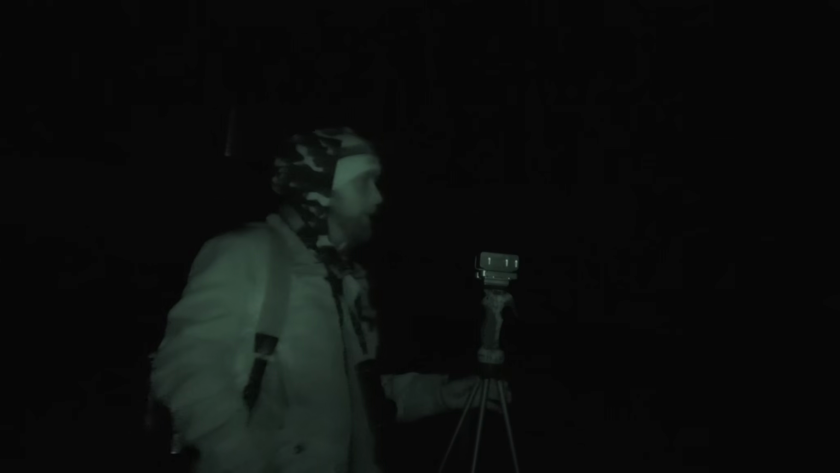Just shows how hard it actually hits. Little tiny... What is it? Is it 17 grain? I think it's a 17 grain. Some of my air rifle pellets are heavier than that. But it's certainly travelling at some speed. What distance was that? 96. 96. Alright, so it's not bad.